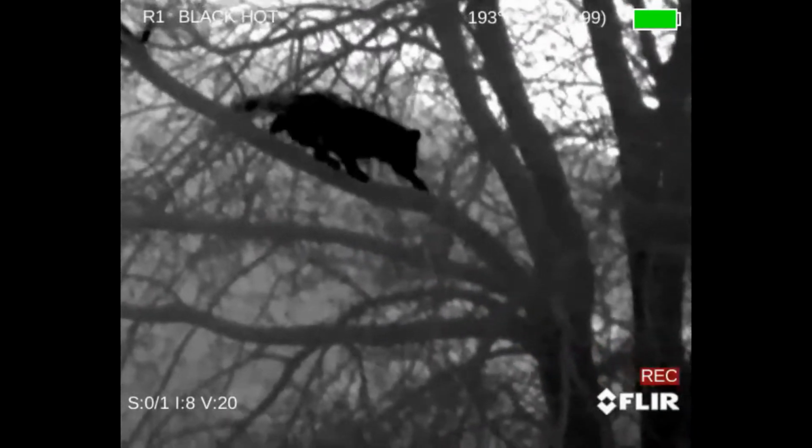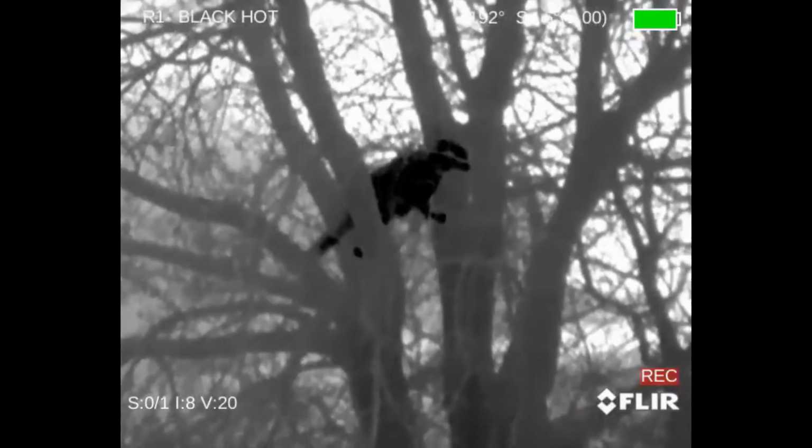That's just a little old raccoon up in the tree, just trying to be left alone. We thought it was a pretty cool thing to see, but definitely not what we were looking for, and we were not going to be shooting at that. So we bid the little old raccoon adieu and moved on again.